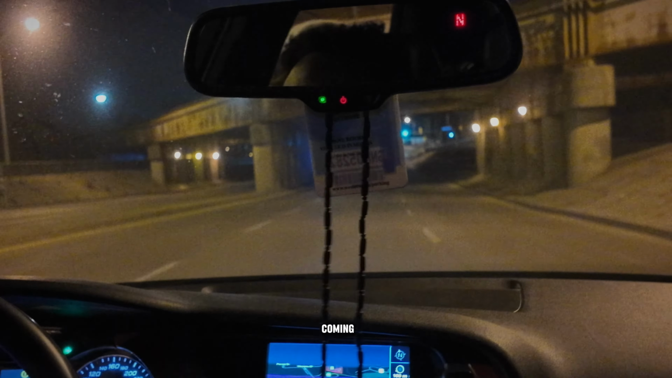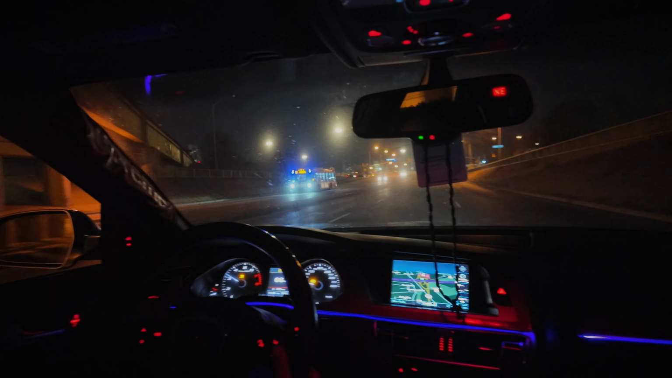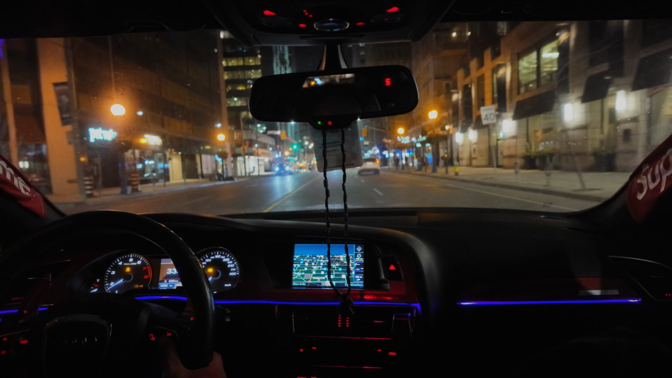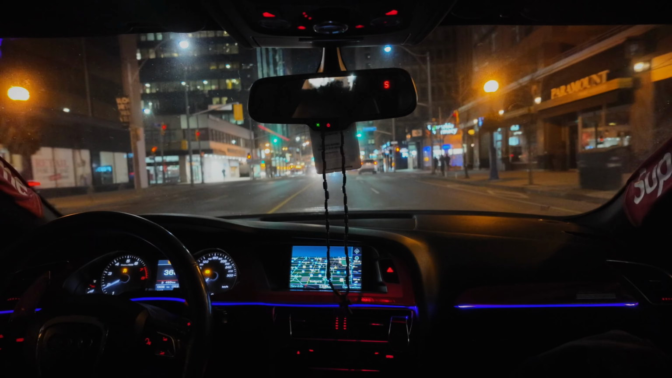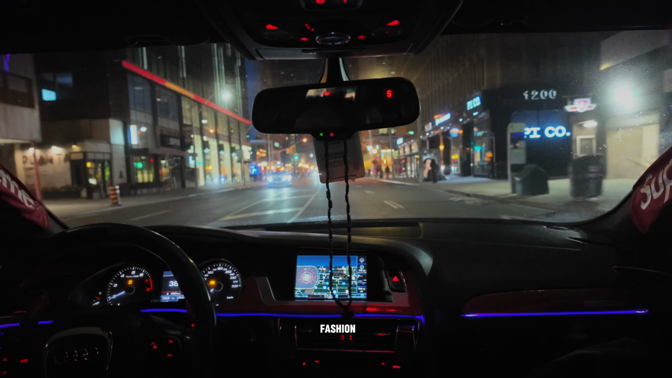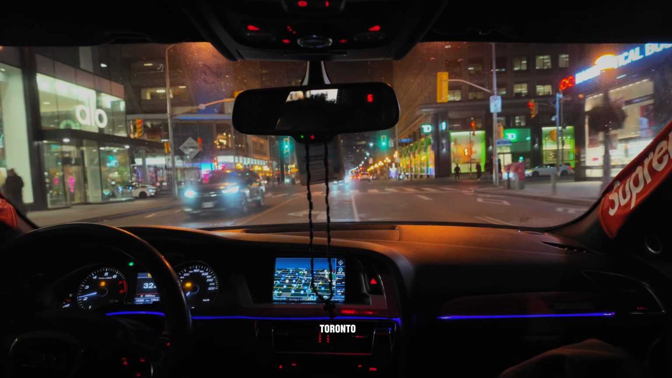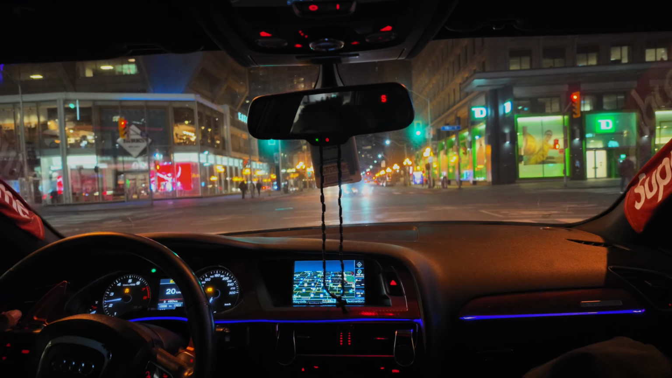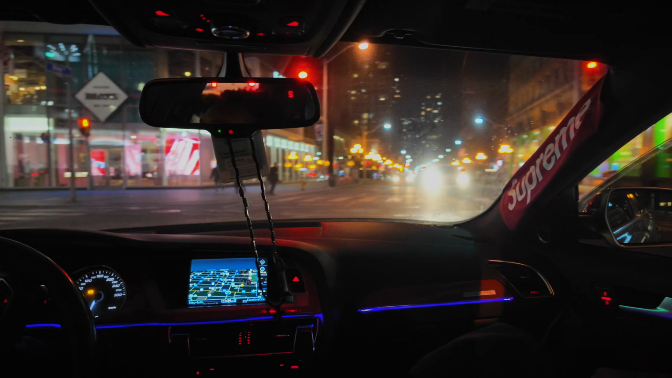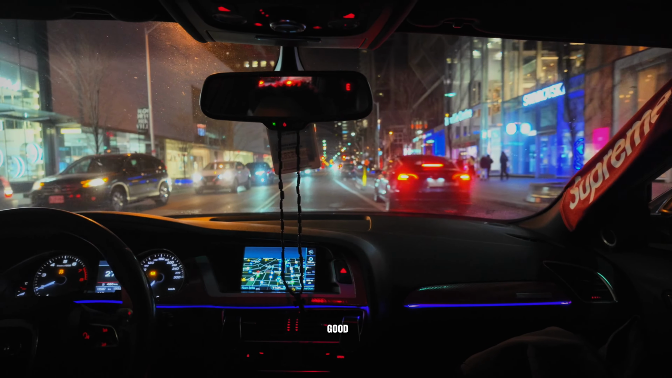I see the tunnel coming. Yeah, Bloor left here. Fashion district of Toronto. Or at least it's definitely well known for Toronto as being a fashion district. Oh, isn't this where the event was? Yeah.